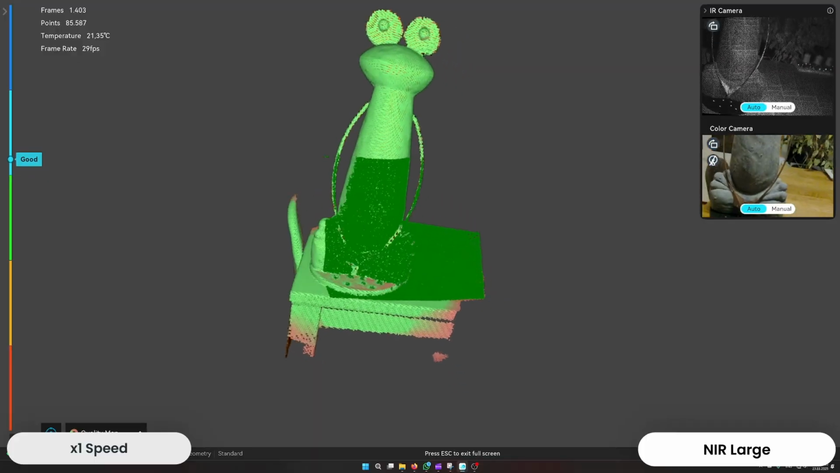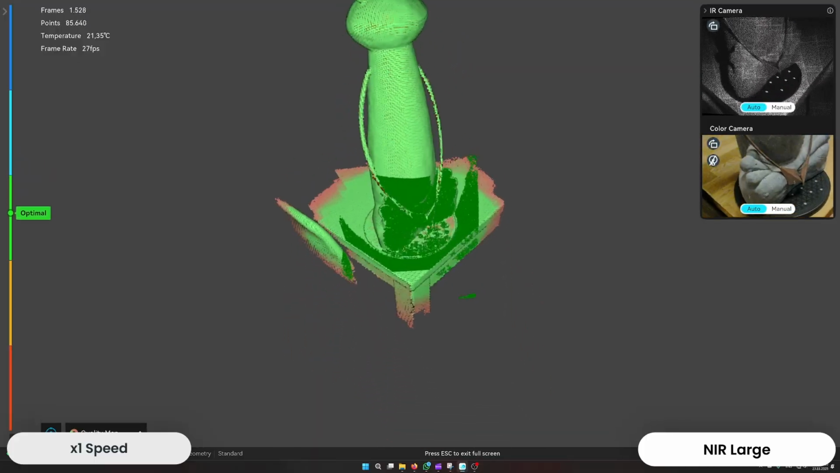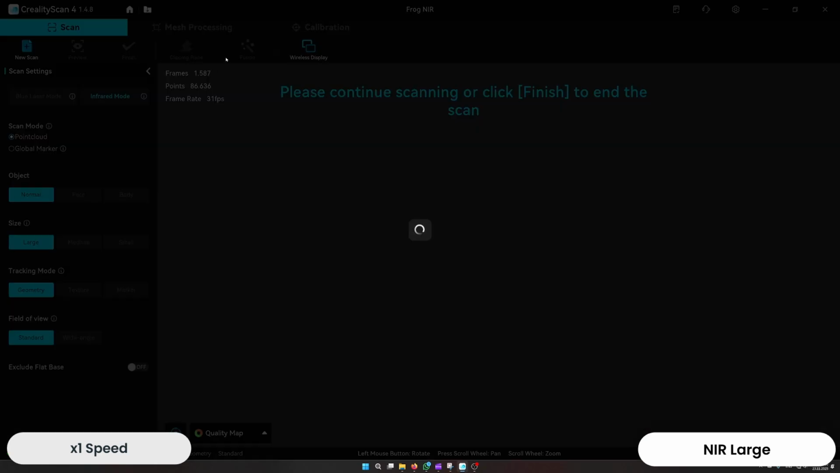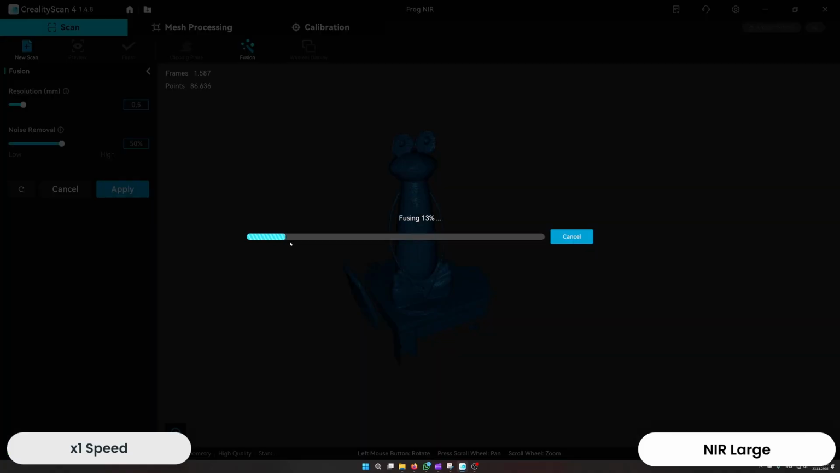So it looks like we hit the scan data quality it demands. So we will pause, finish the scan, and directly perform the fusion step. In the other scans with the Rockit, we chose 0.5 millimeters resolution, so I will also do it on the Sermoon S1.